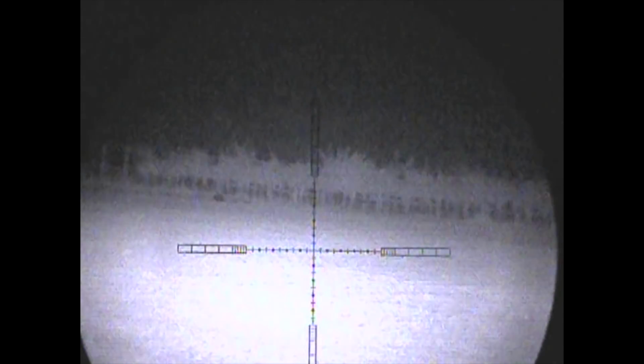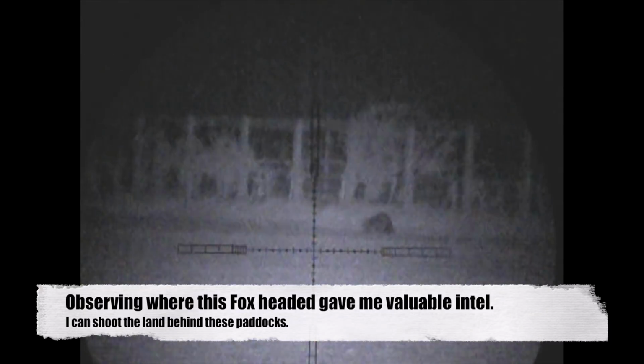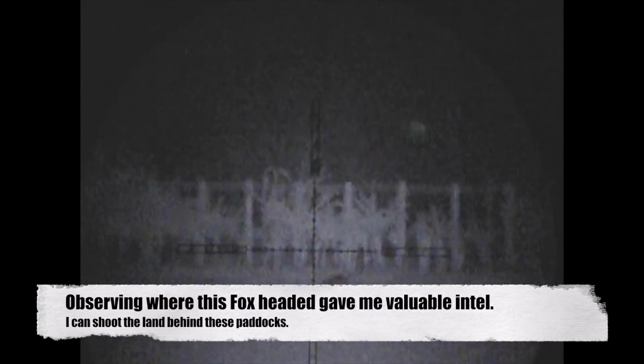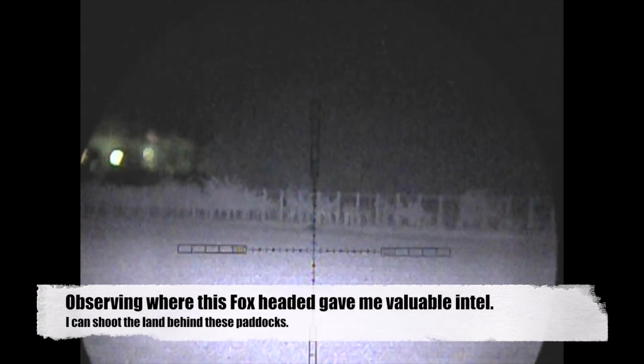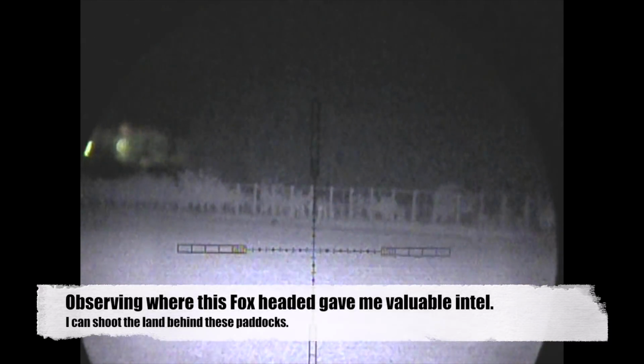The reason I couldn't take that fox there is it's not actually land that we have permission to go onto, and also there's a paddock behind where the fox was that sometimes has some sheep in it, and I couldn't see whether anything was in there or not. So all I wanted to do was observe which direction the fox ran, because we do have permission to shoot the field behind it.